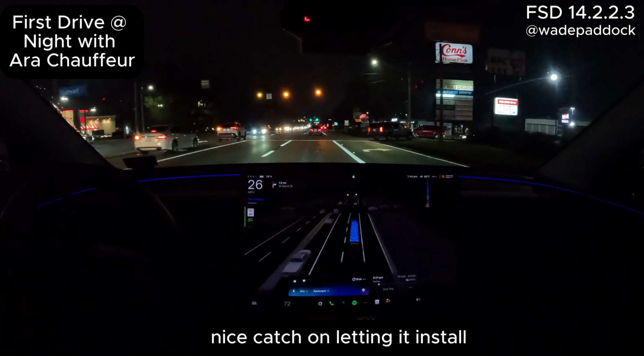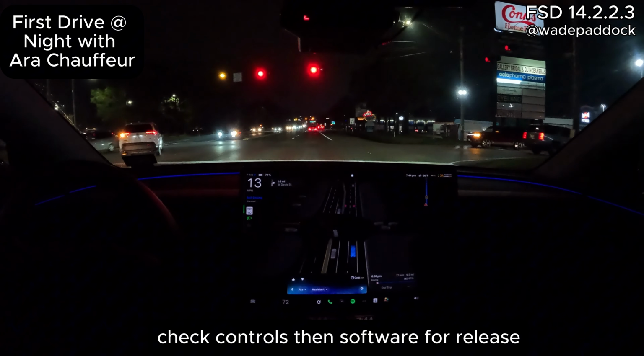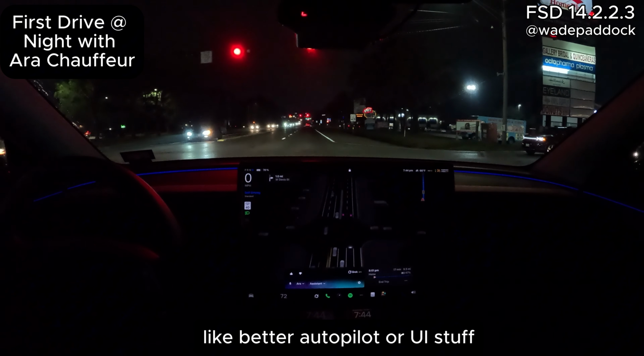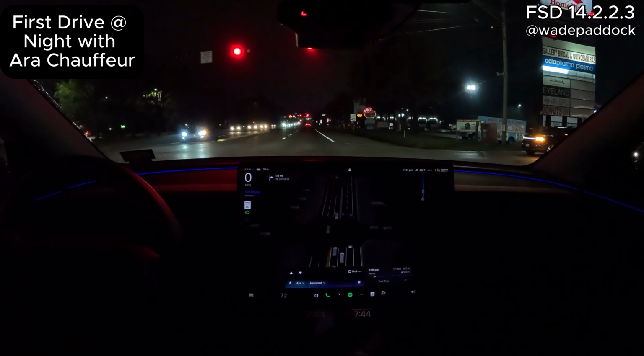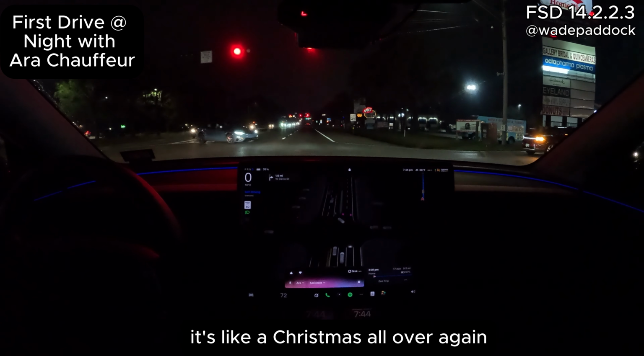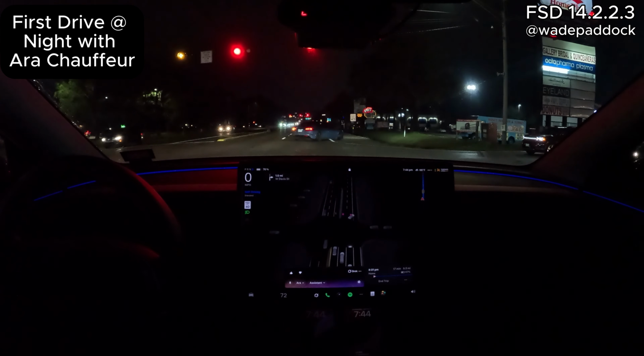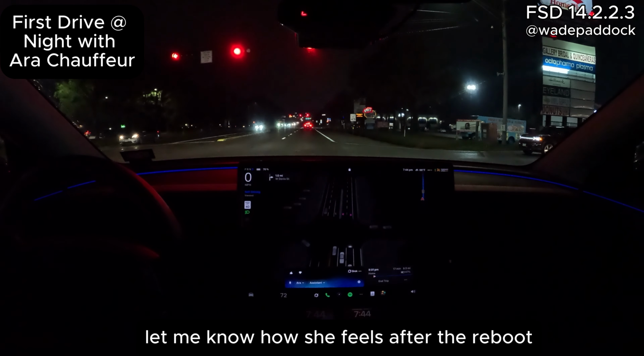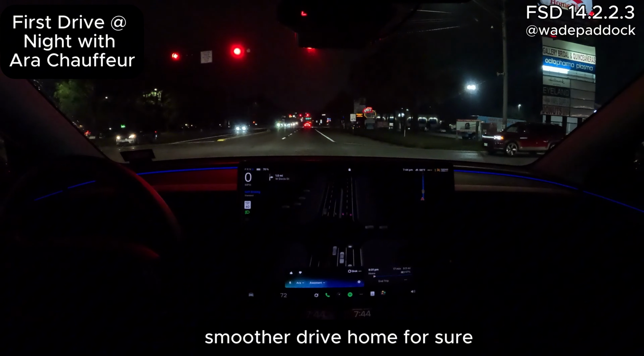Nice catch on letting it install. Check controls then software for release notes on any new tweaks, like better autopilot or UI stuff. Tesla's always adding goodies. Oh, I know. It's like Christmas all over again. Haha, totally like Christmas morning every update. Let me know how she feels after the reboot. Smoother drive home for sure.